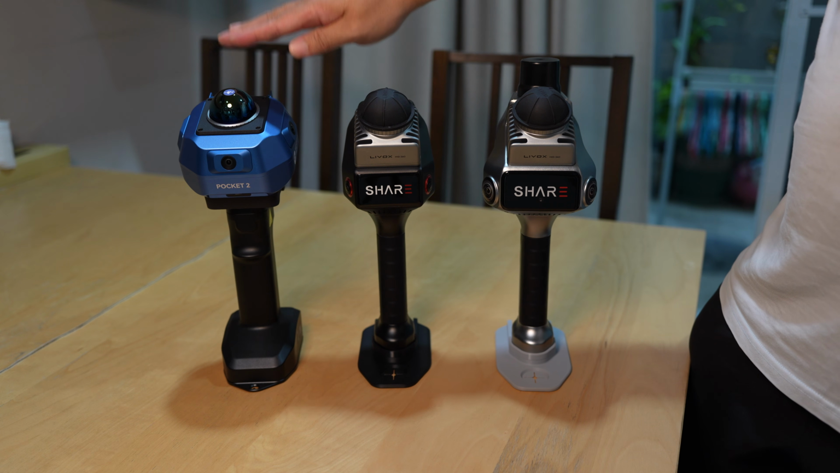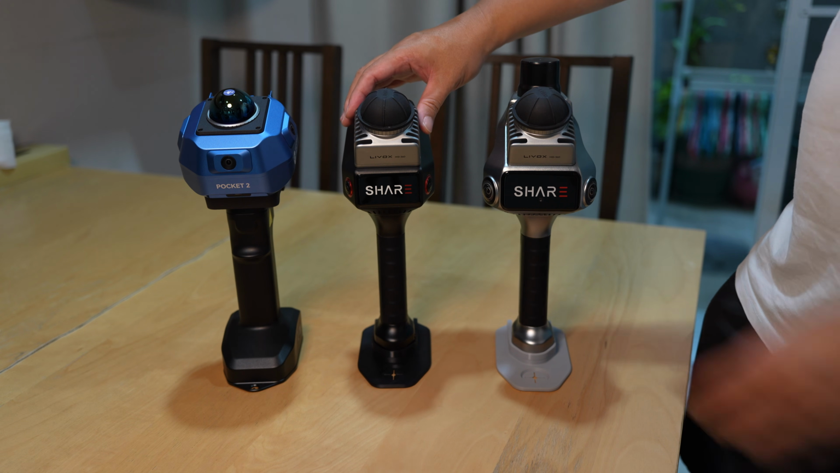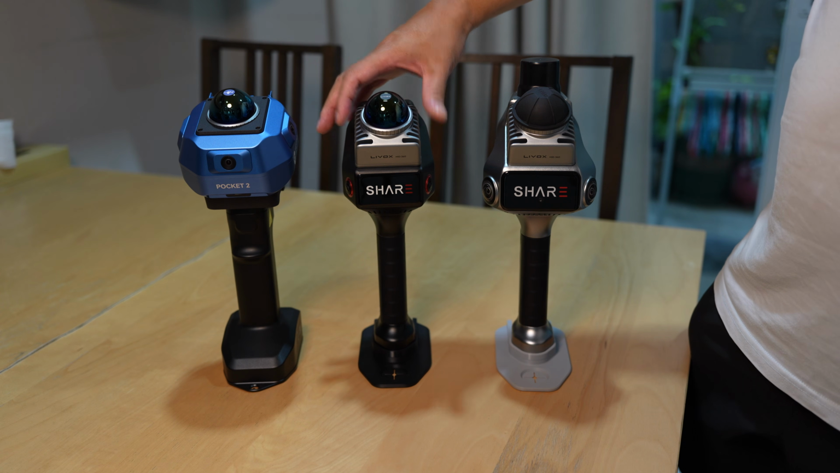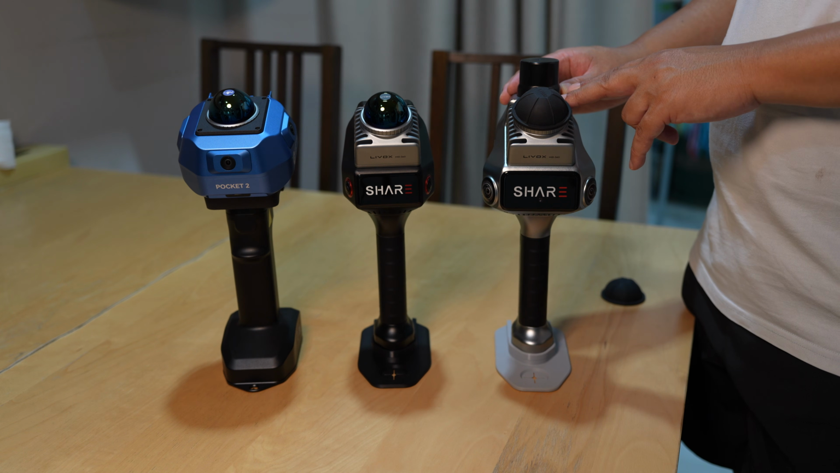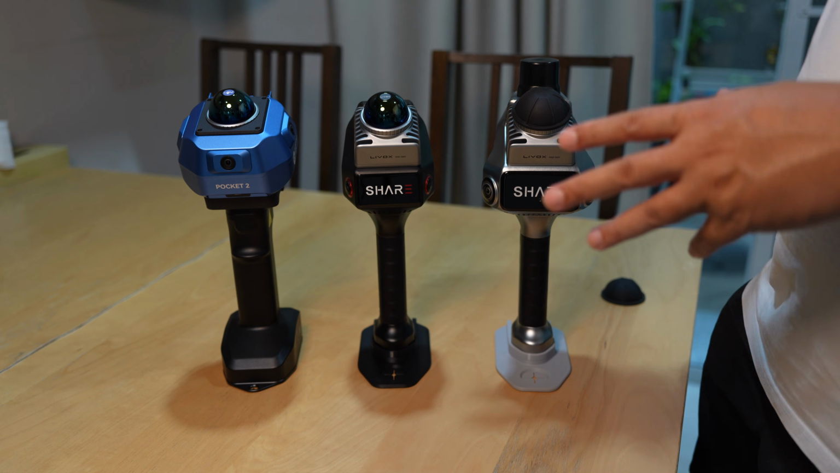The SHARE C1 and Pocket 2 both use the same internal IMU sensor, the ICM-40609, while the SHARE S20 is equipped with a higher precision IMU, the 45686. I'm going to run all 3 LiDAR scanners under the same conditions by scanning a single large loop about 560 meters long.